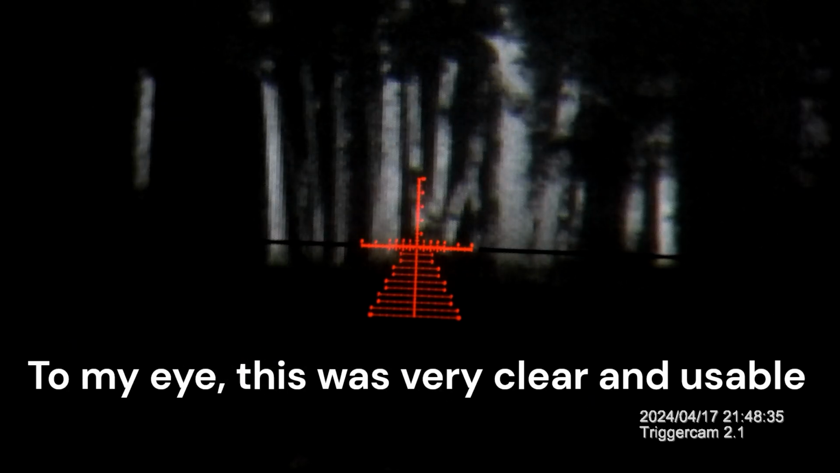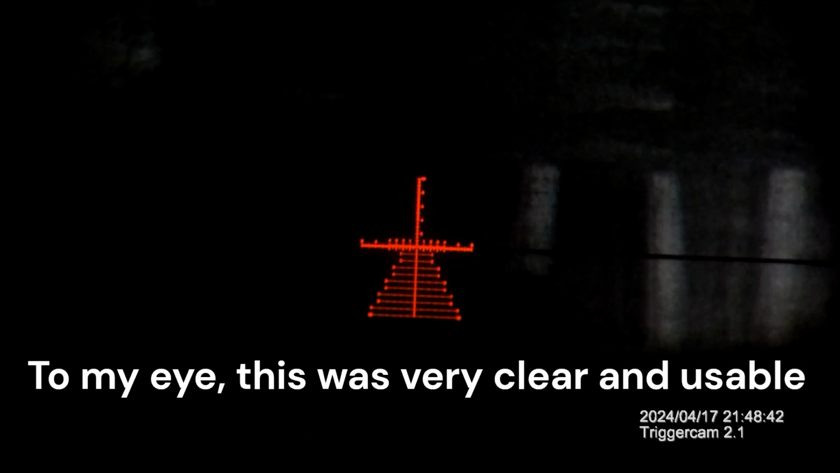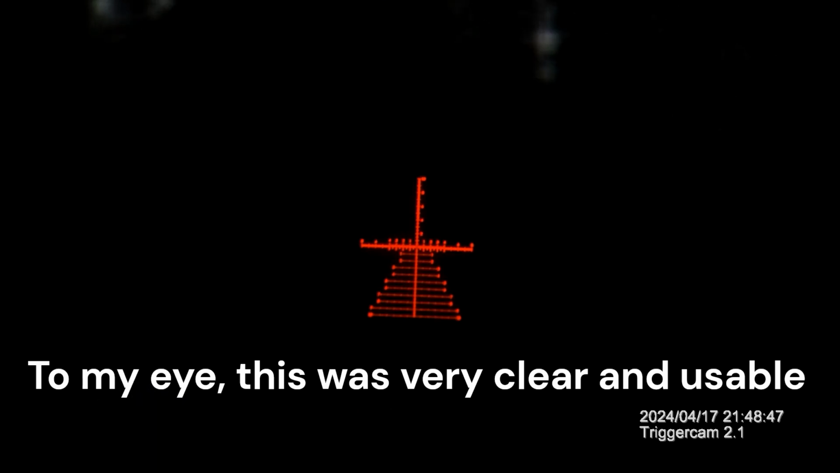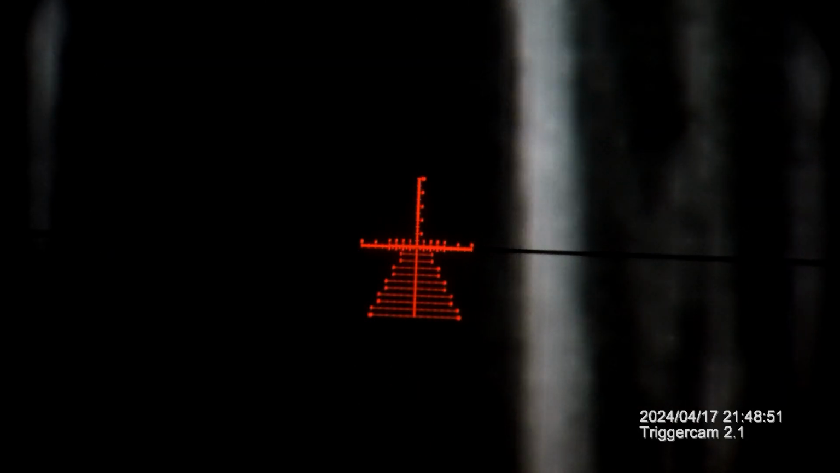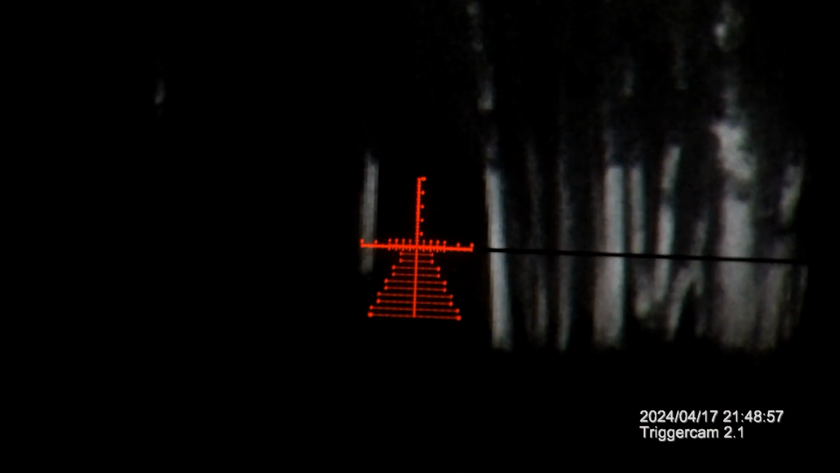So this is that tree line right here. Those are those trees. And yeah, we went through the menu. Here is digital zoom 2x. So 2, 4. Back to normal.